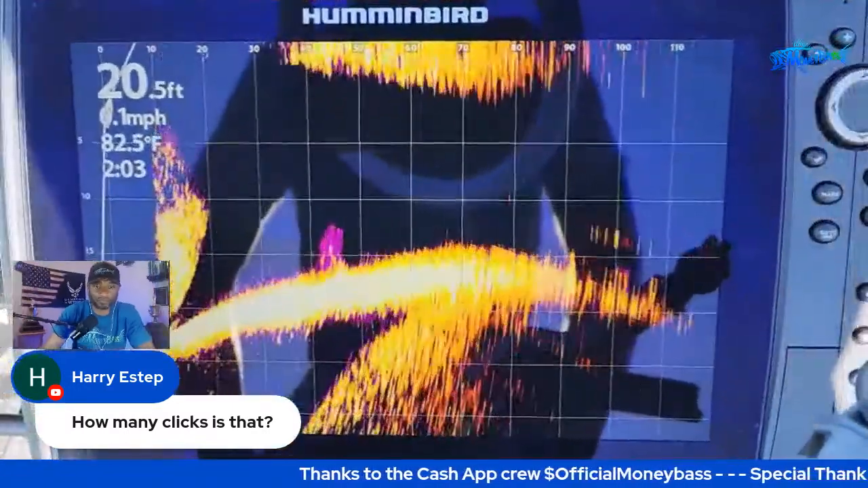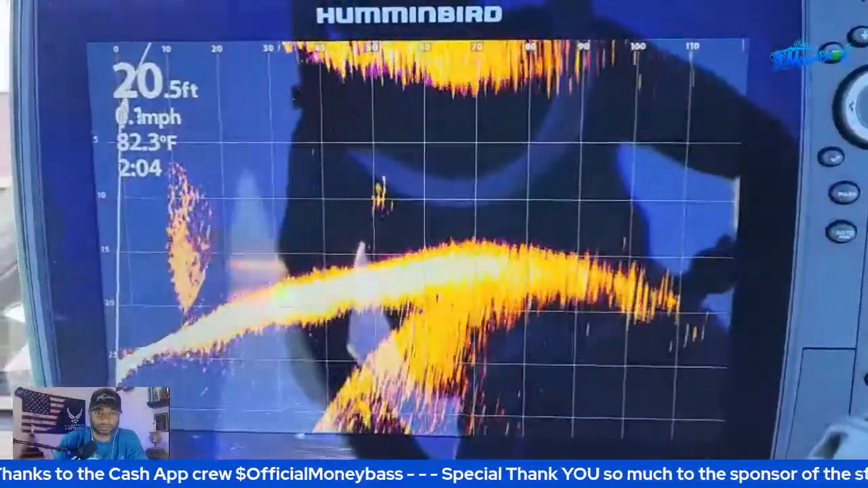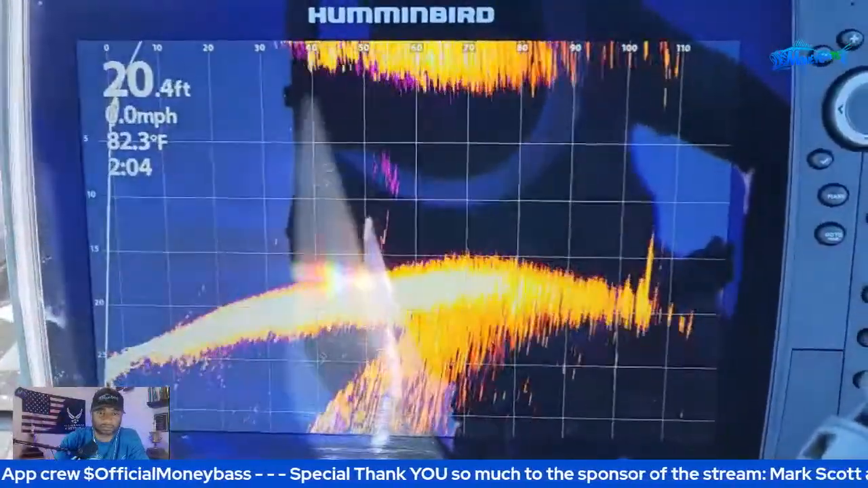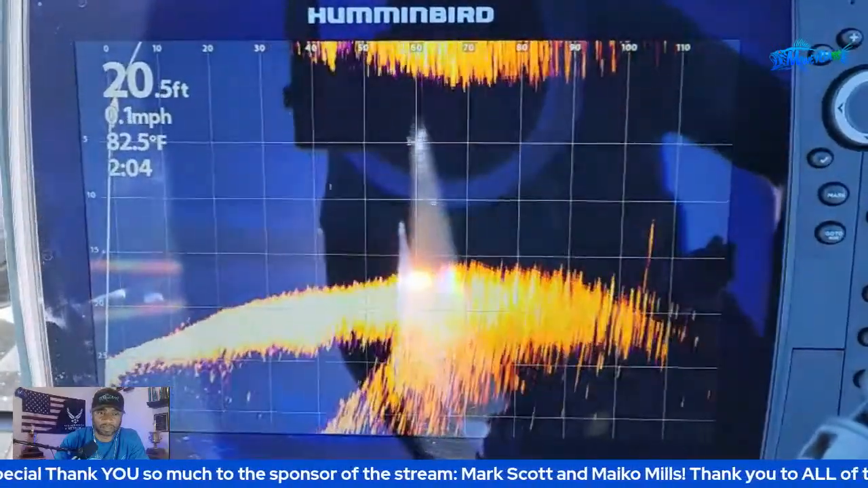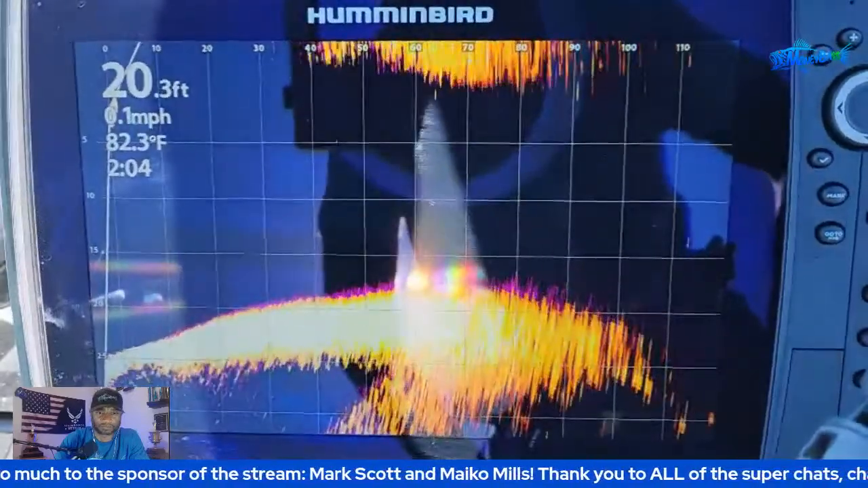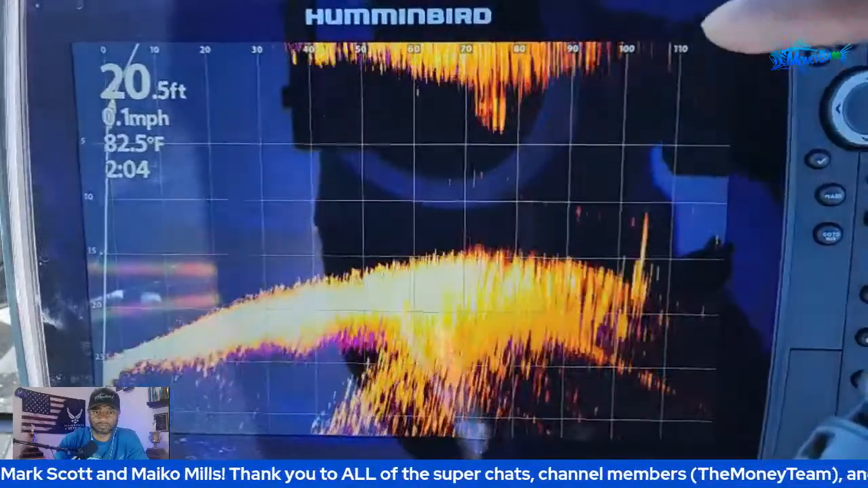All right, guys, we are out here on the lake, just trying to make sure I don't have any glare into this, but we are getting straight into this video, guys. So the thing is, can the Mega Live system track past 100 feet? Can you see cover? Can you see structure? Can you see fish past 100 feet?